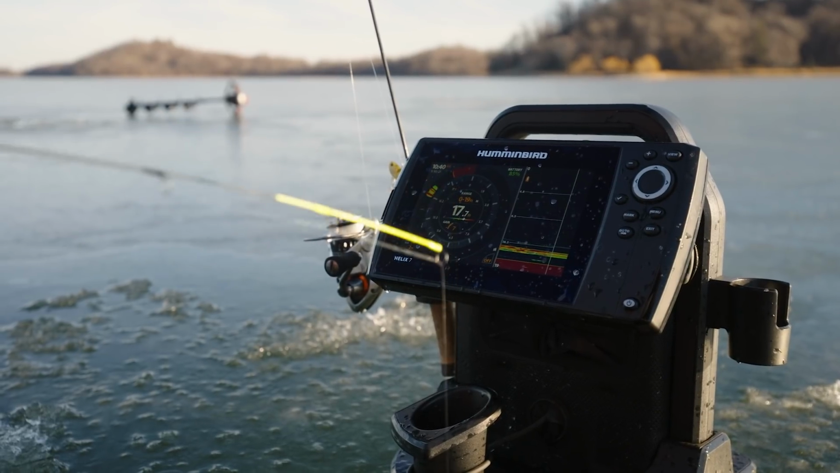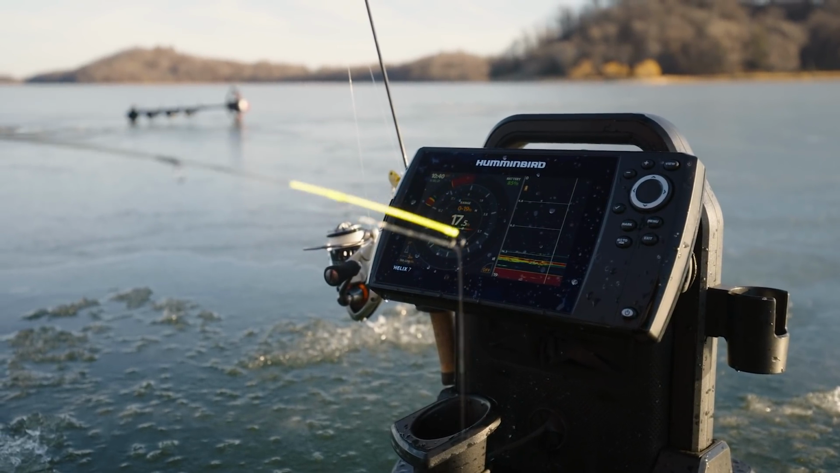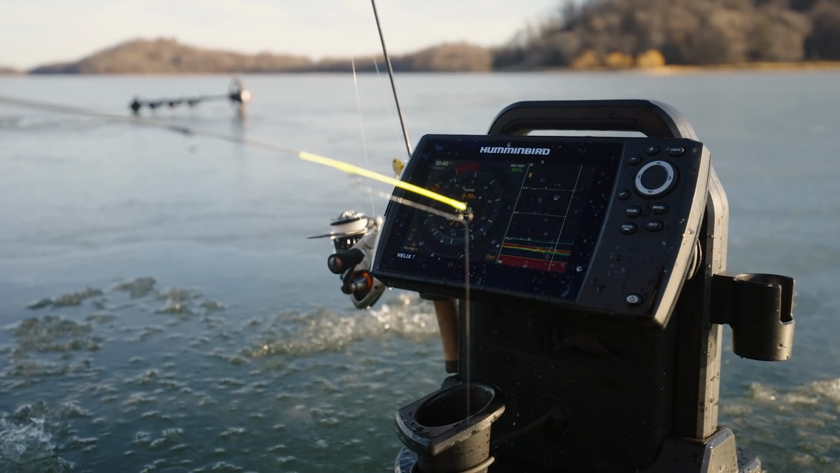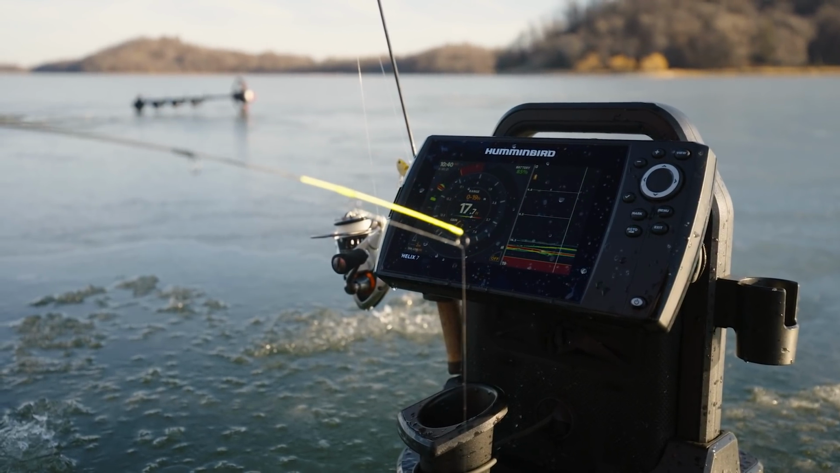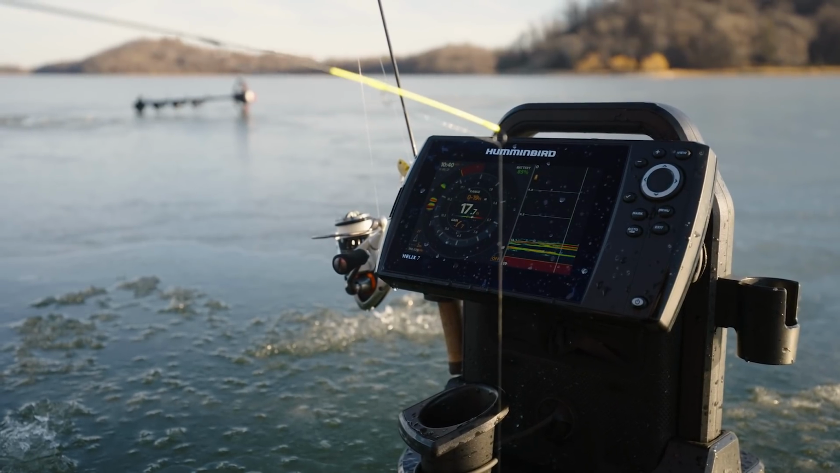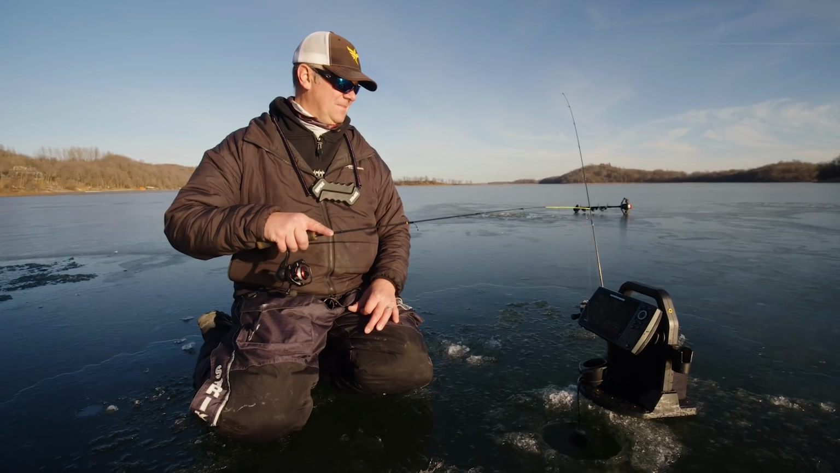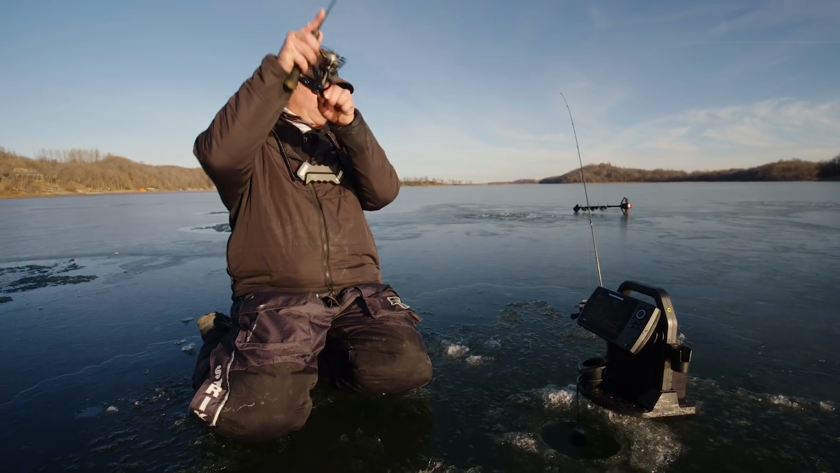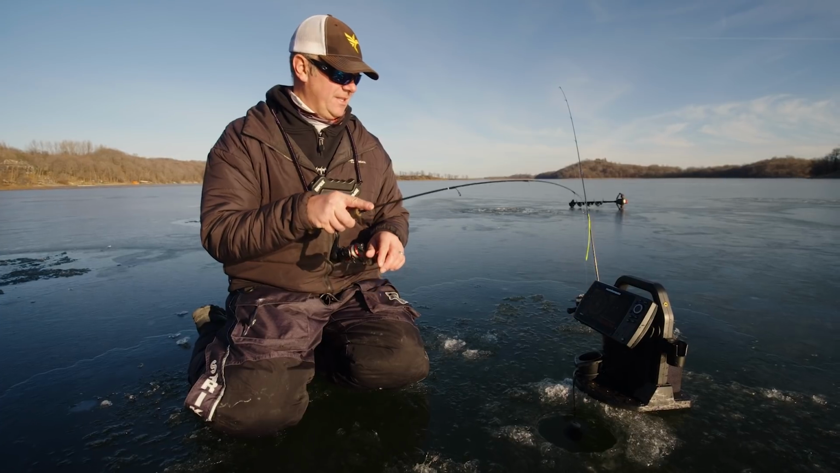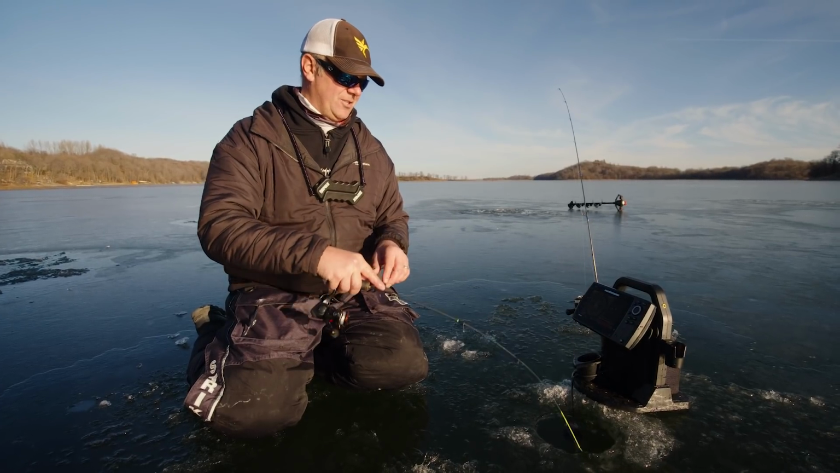Let's see what they do. They just watched one of their buddies go topside, so I might be a little shy. Notice I keep it well above those fish. I want to give them some space to get comfortable coming up underneath it. There he goes. All right. This might not be the biggest fish of the day, but he sure made me work for it.